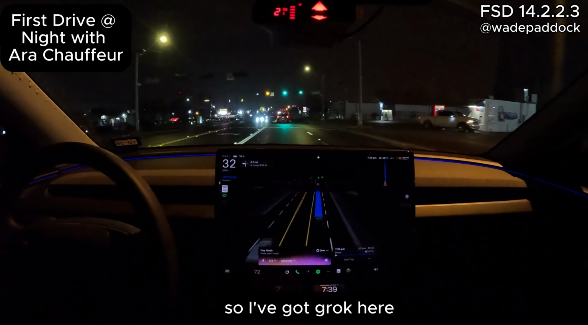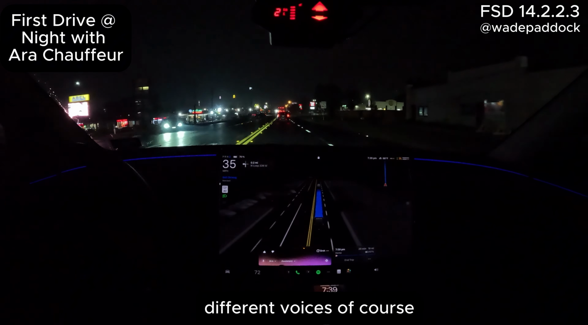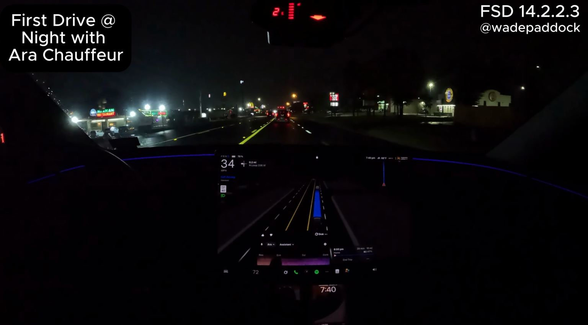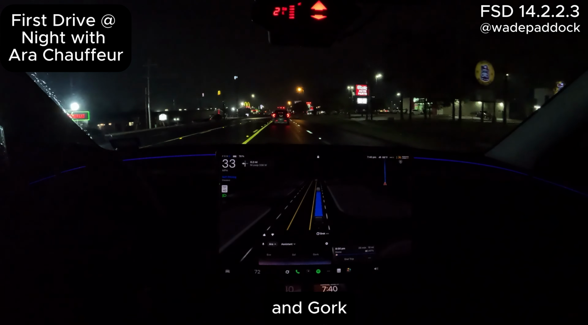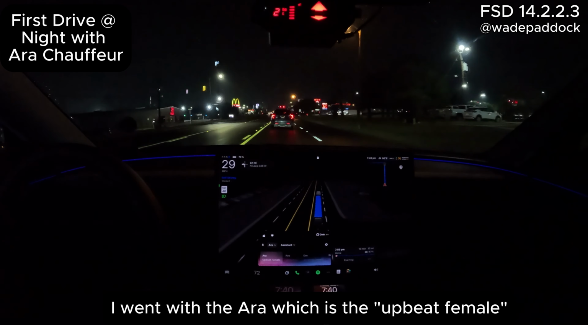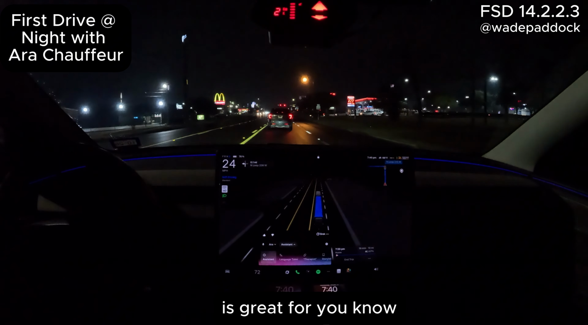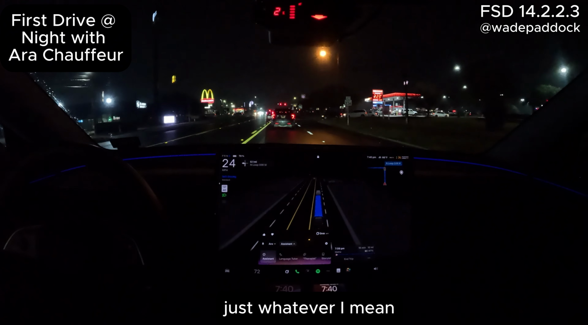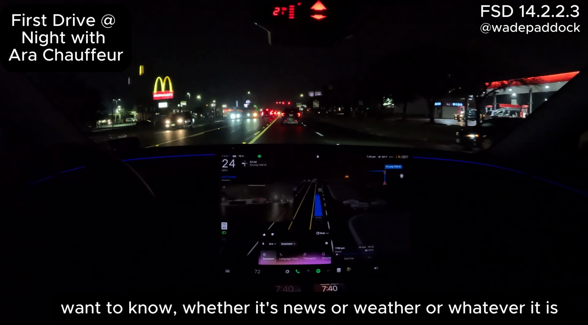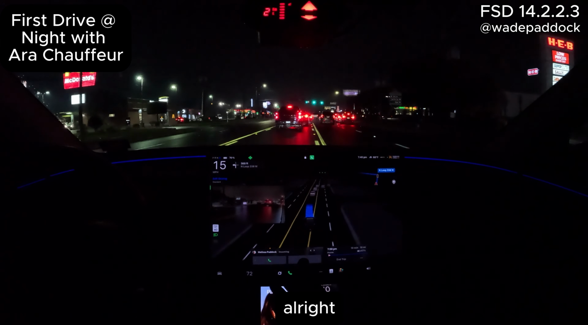So I've got Grok here, and I have different personalities that you can go with, different voices. You've got Ara, Rex, Eve, Sal, and Gork. I went with Ara, which is upbeat female, and then she said as an assistant, which is great for just whatever. It pretty much takes care of anything, whether it's news or weather or whatever it is, on assistant mode. All right.